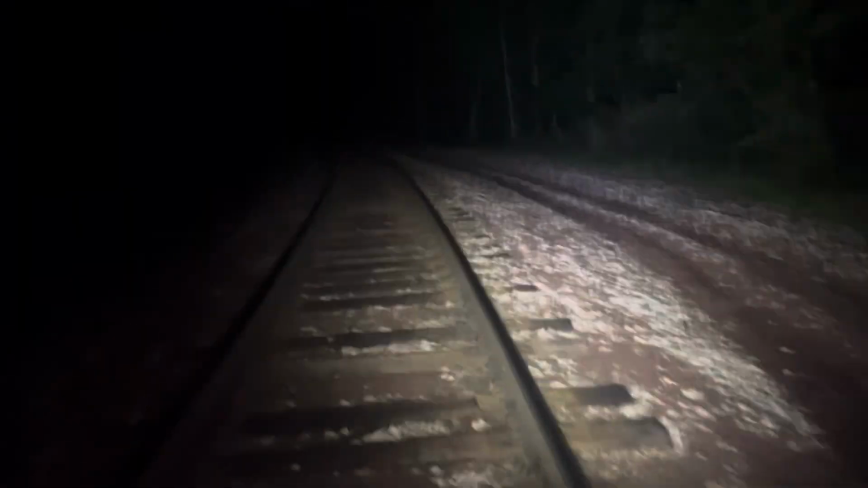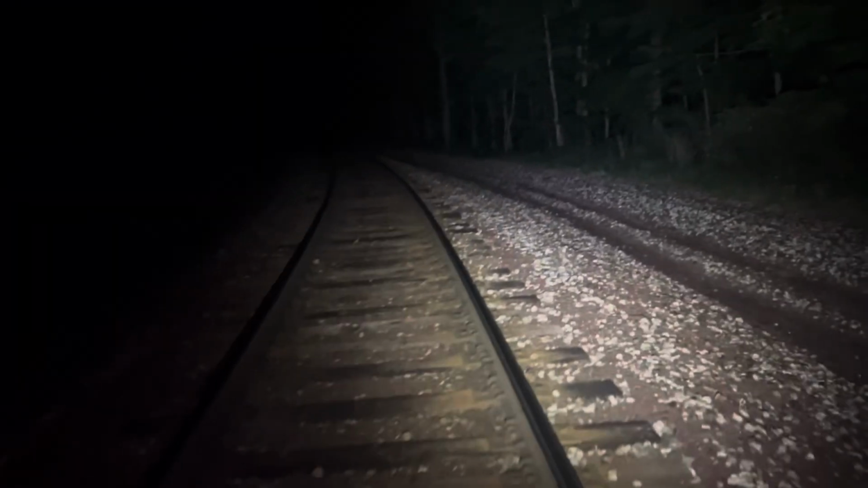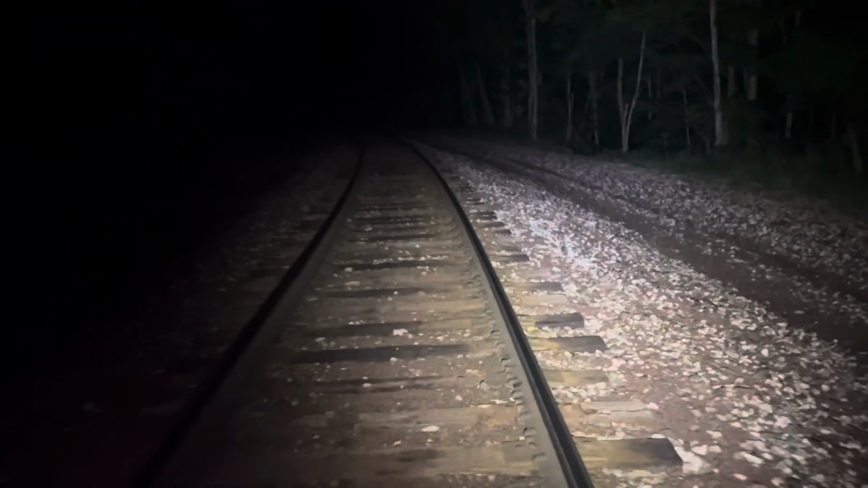So there's some parts of Hogs Back I wanted to kind of look into. I do want to do a Hogs Back hike. However, Hogs Back is kind of the highlands. It's literally shaped like the back of a hog.